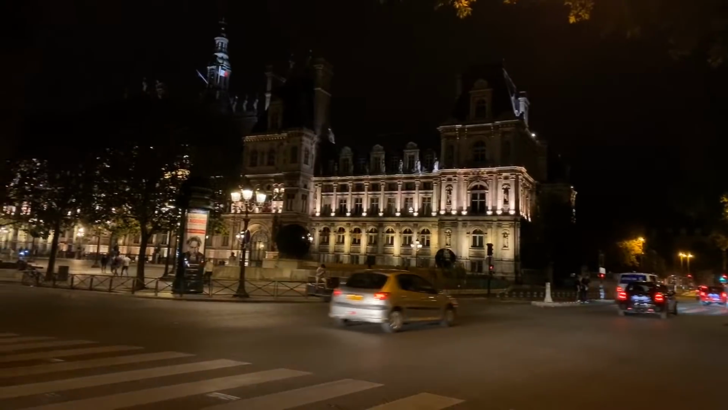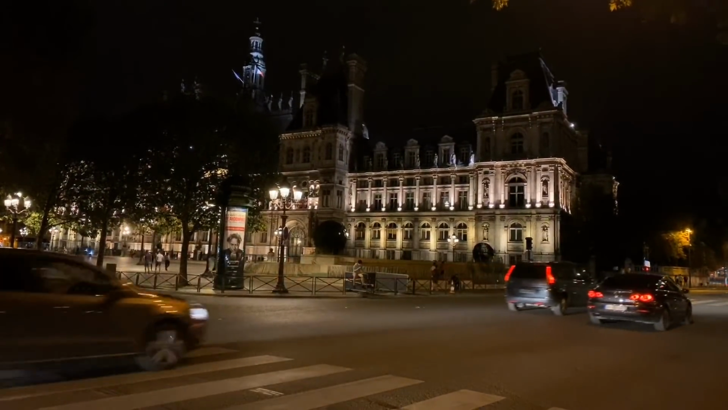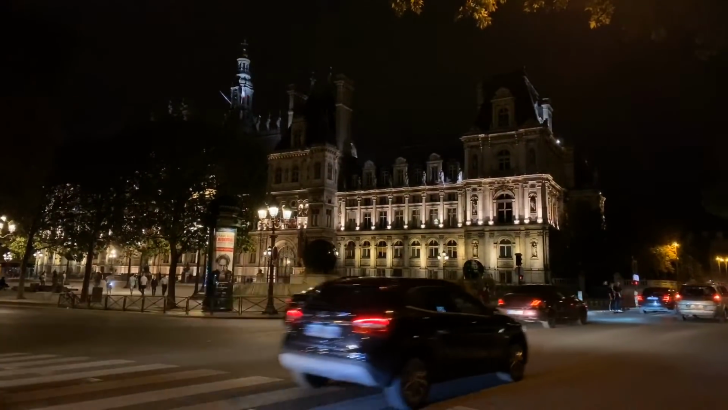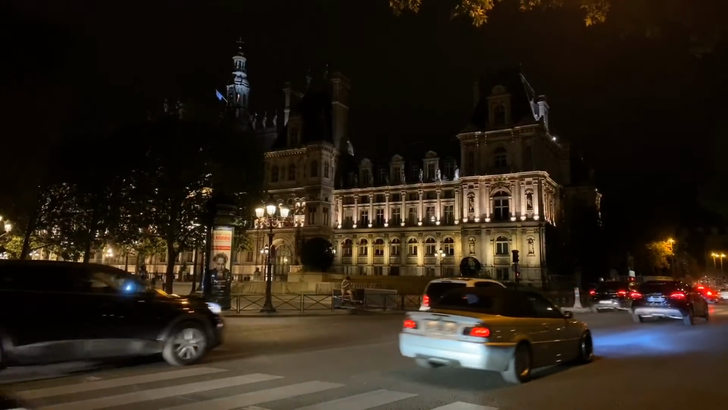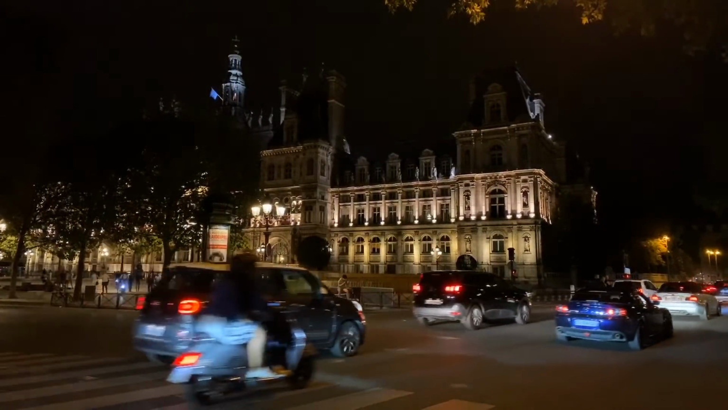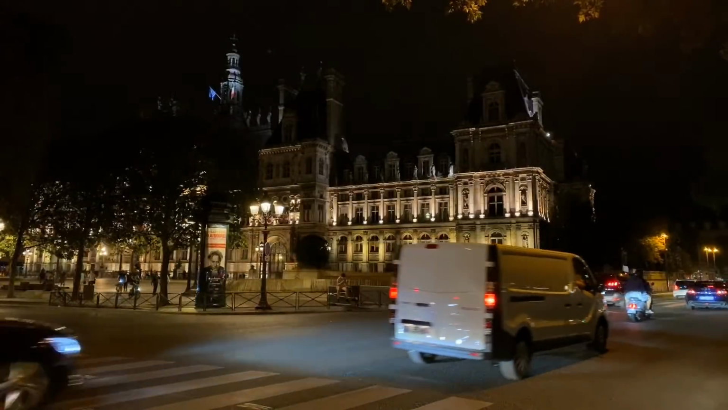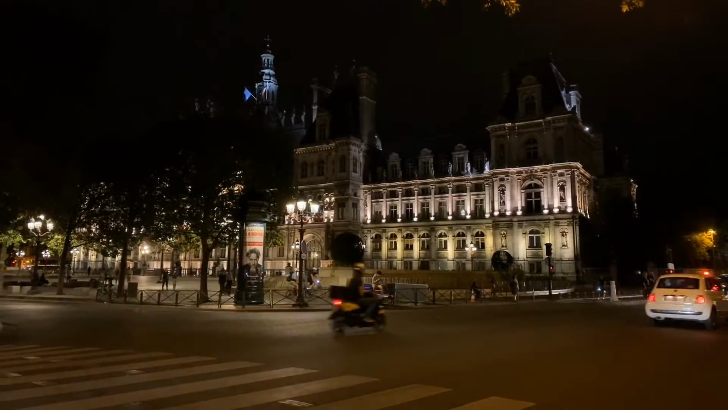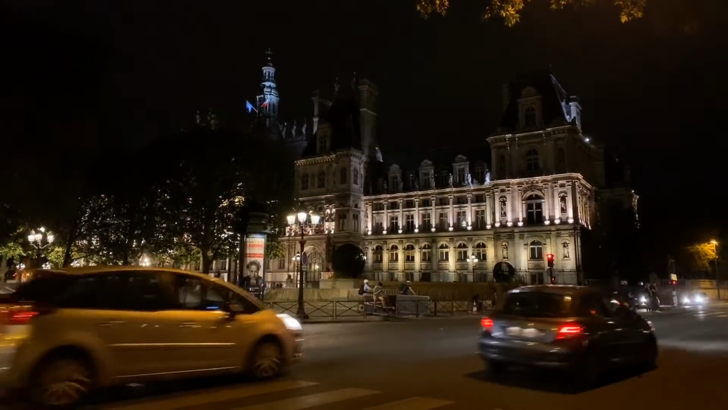Hotel de Ville. And we're going to cross when we can. Yeah, Corinne says the lighting is so romantic. I feel like I'm in a movie every single time, Corinne.